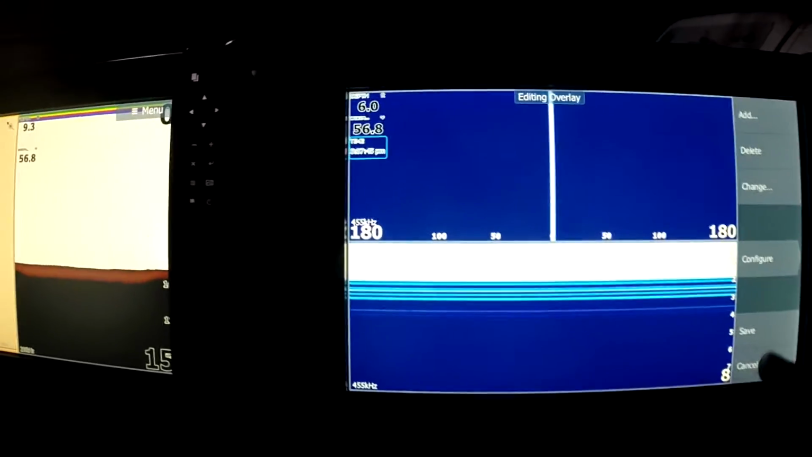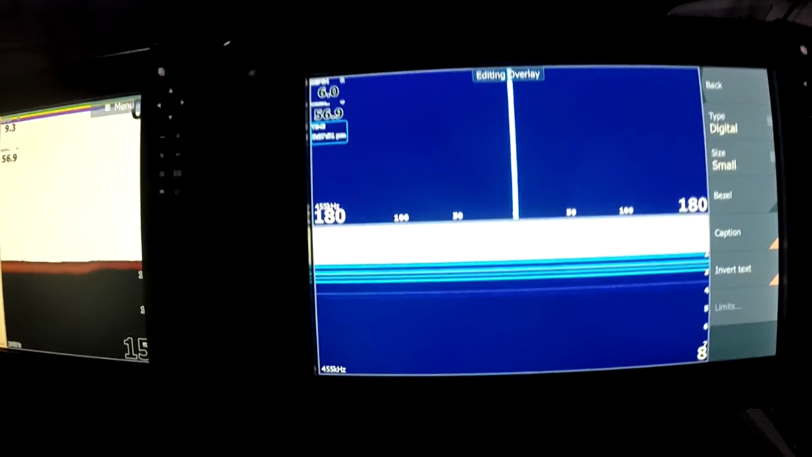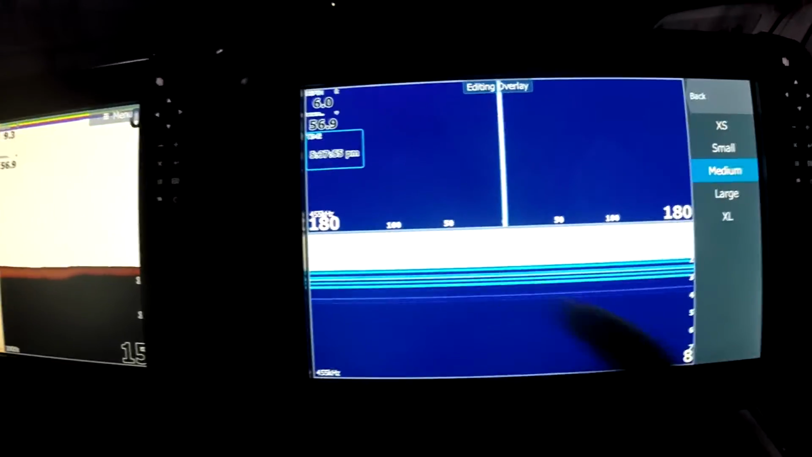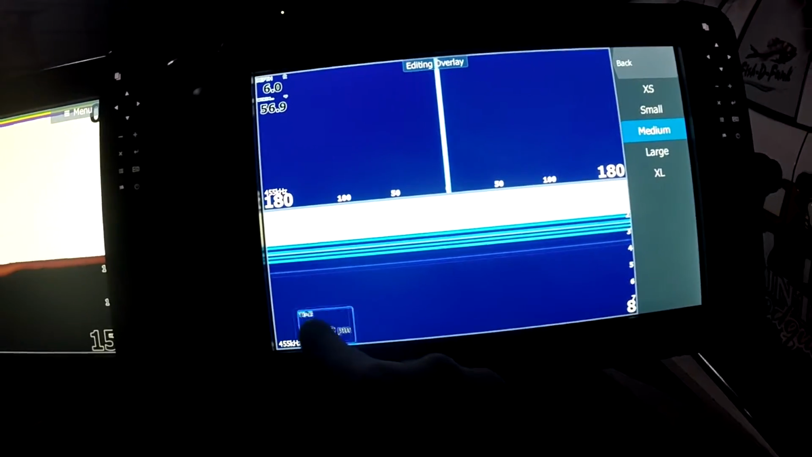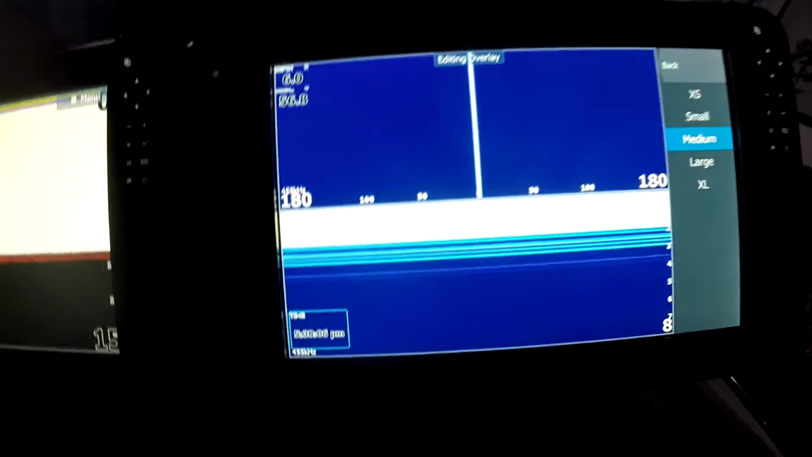So now whatever's got the blue box on it, that's what's selected. So in other words, if you've got your time selected, what you want to do is hit configure and go to size. We'll take that up to medium, but I don't like it up there, so we're going to move it pretty much down to here. Or you can put it to either side. We'll keep it right there in the corner.